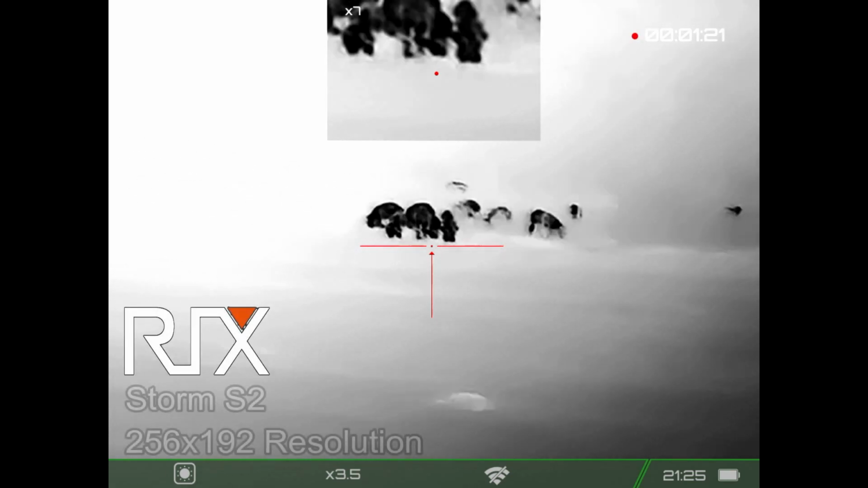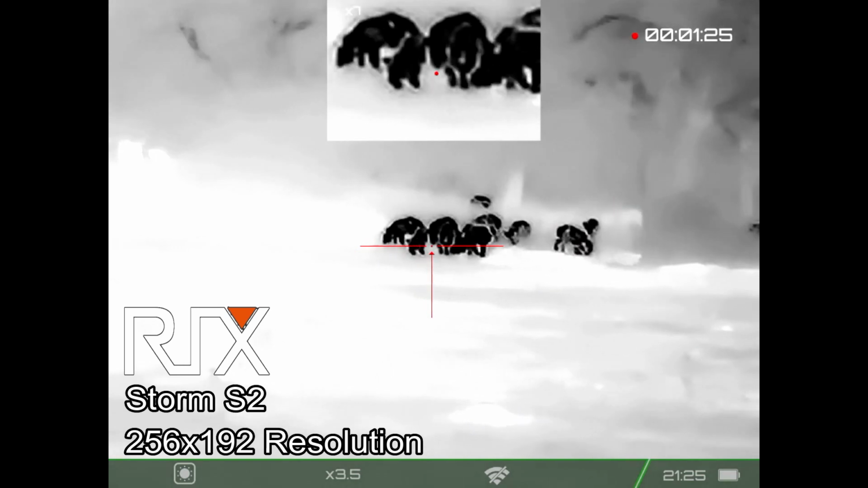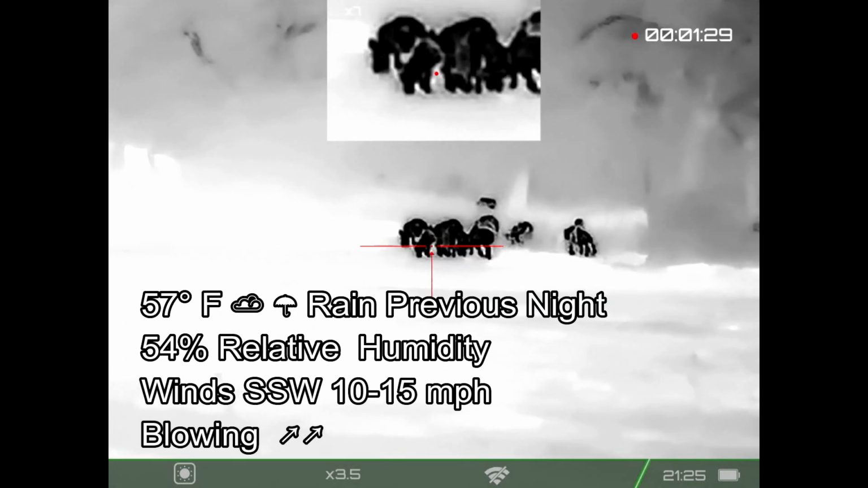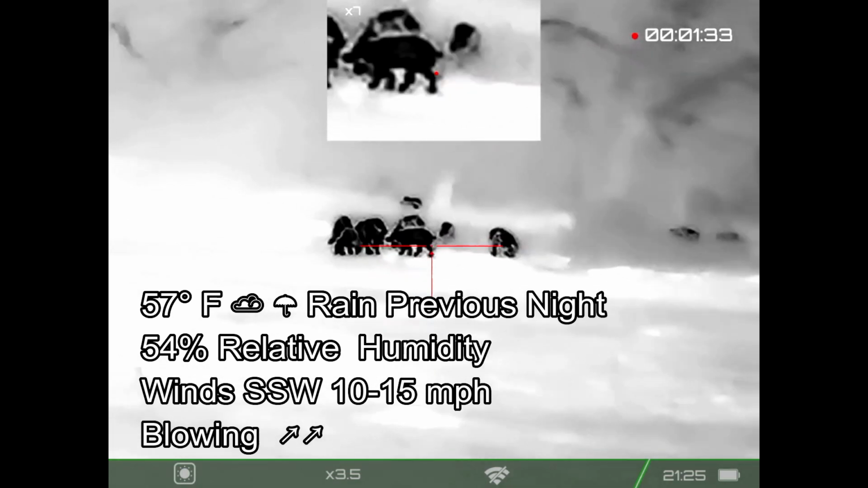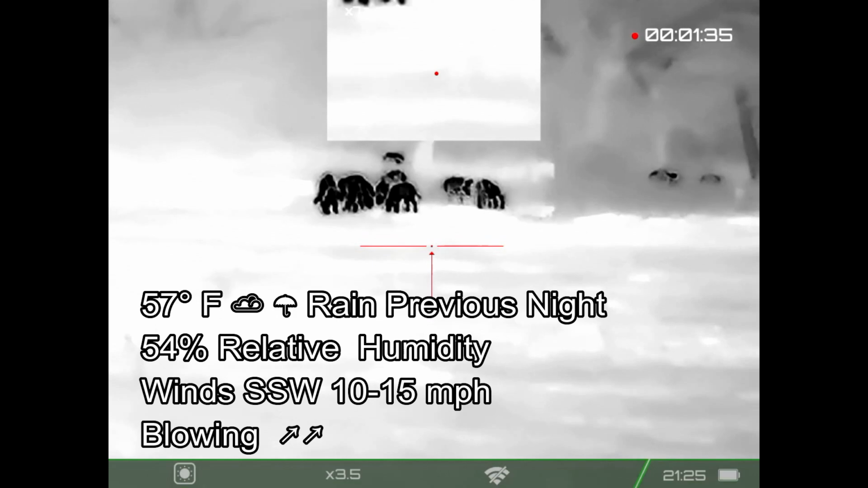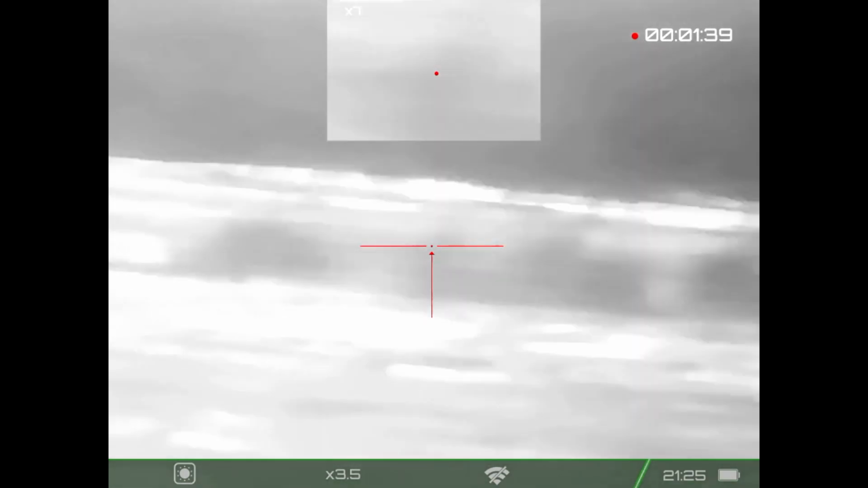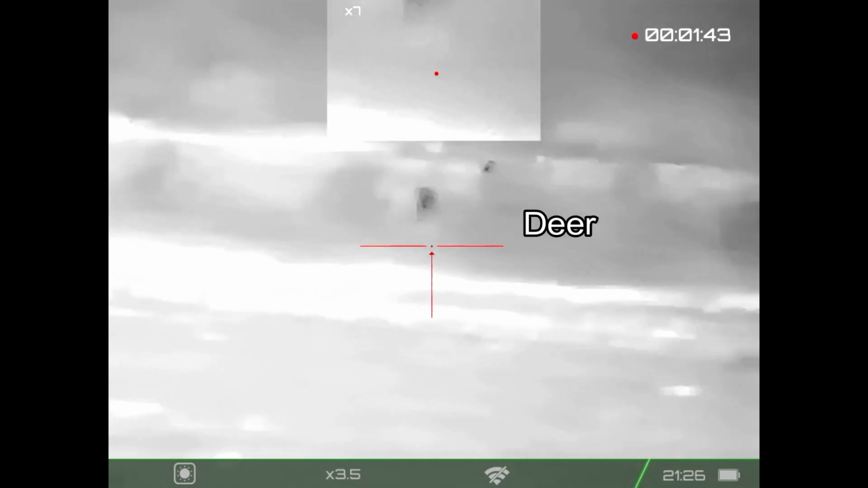I'm in a completely different area and the conditions are completely different than where I was previously. Right now I'm on a brand new property. I've been on it 3 times previously. I haven't shot anything here. And to be quite honest with you, in the dark I'm a little disoriented as to where I am exactly on the property, and I've got to be wary of the fence lines, etc. So I'm scanning around, taking a look at things, making sure I know what's what.